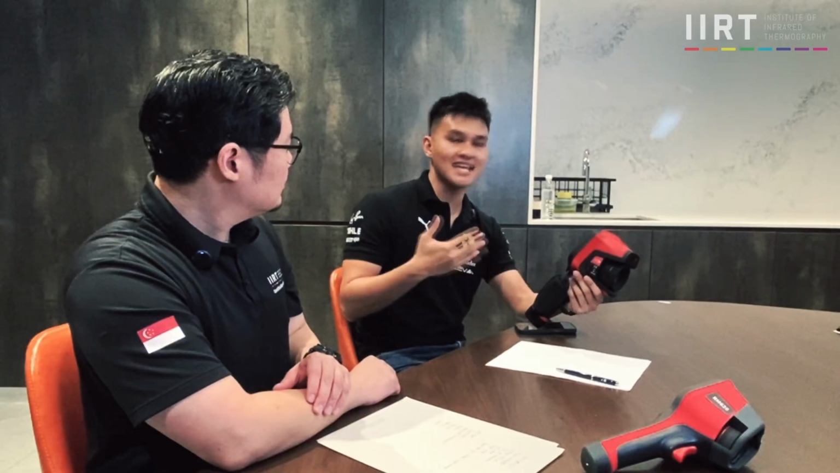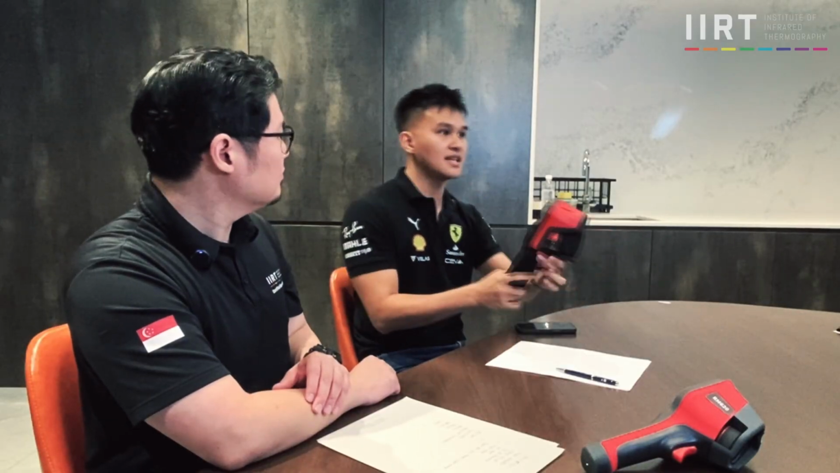It actually has a laser assisted focus. There's a laser rangefinder that is able to tell the distance, and at the same time help us do the focusing on our own. So in a scenario where we want to focus on a piece of wall which doesn't have any temperature difference, we can just use the laser assist setting, press one button, and it will let us know the distance and do the focusing for us.